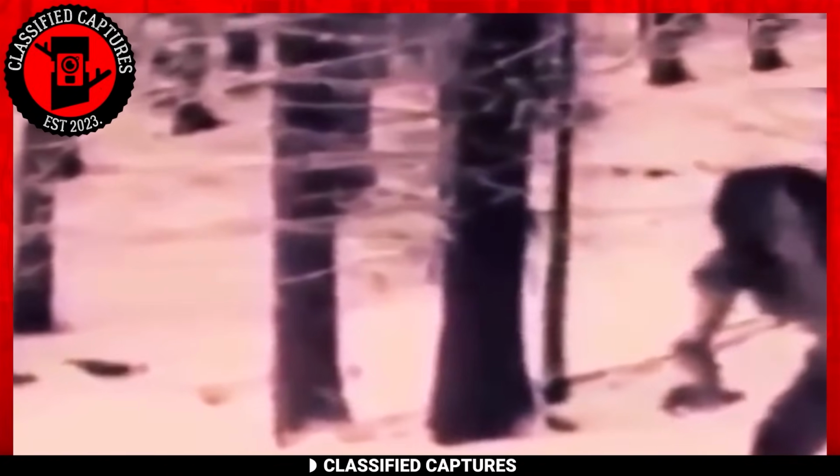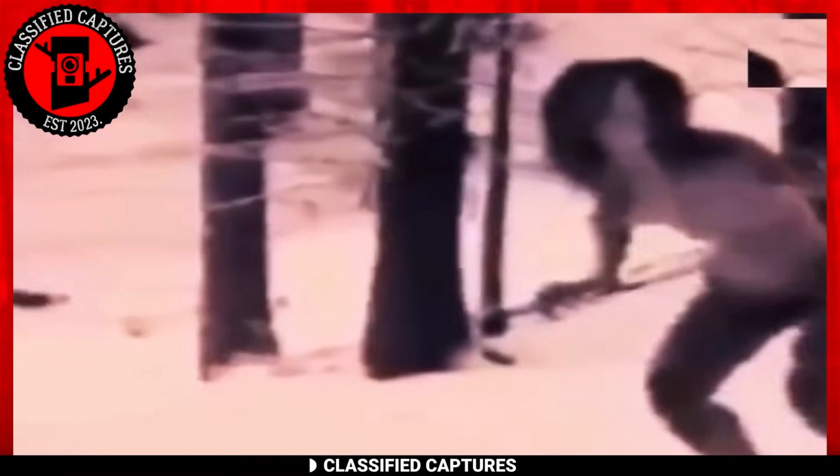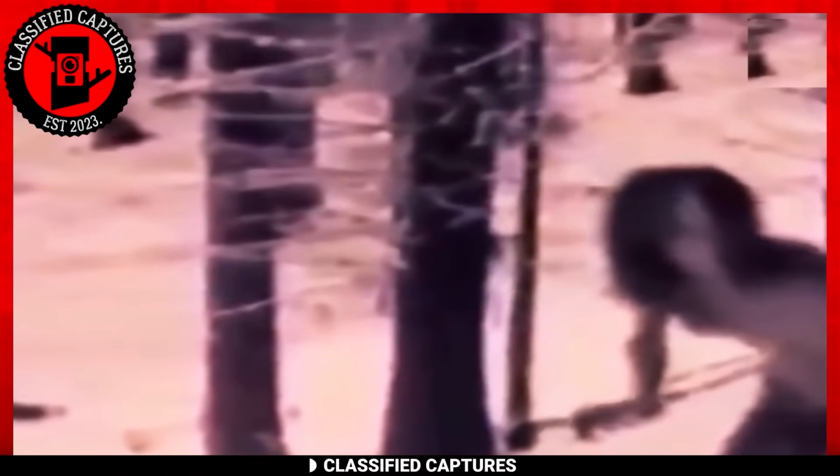The creature's movements are equally strange and far from the fluid grace typically associated with human locomotion. These anomalies raise a puzzling conundrum. What exactly is this being? Where did it come from, and is it dangerous? The owner of the Trailcam who shot this wondered the same and uploaded it online for some answers, but all he got in turn were questions. What do you think about it?